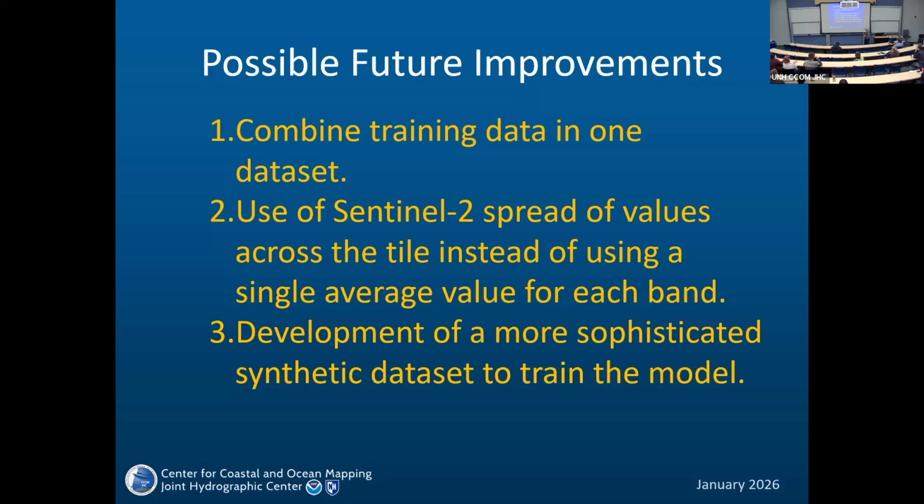Then we can use the two-dimensional Sentinel-2 signature, as I was explaining earlier, and we also can try to develop a more sophisticated synthetic data, because with ISAT data, synthetic data gave really good results. Maybe here we need to go a little bit further.